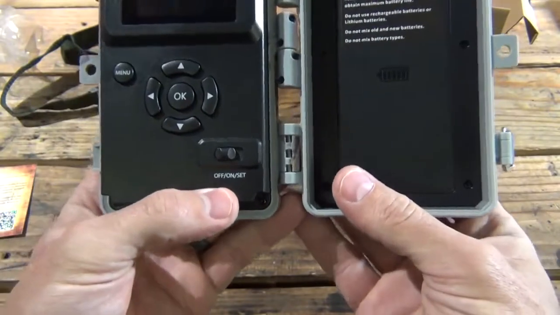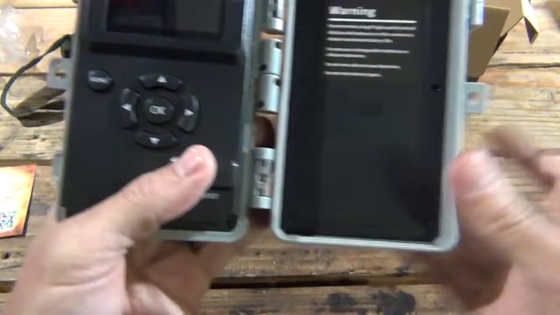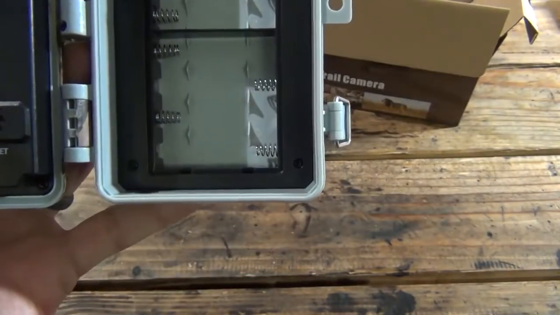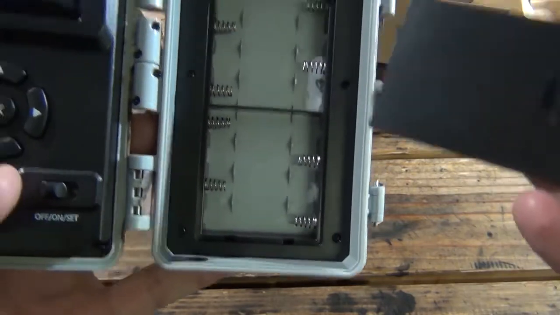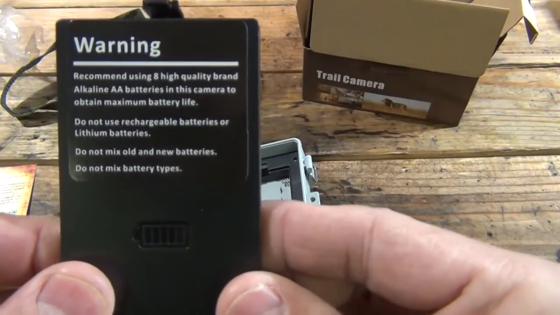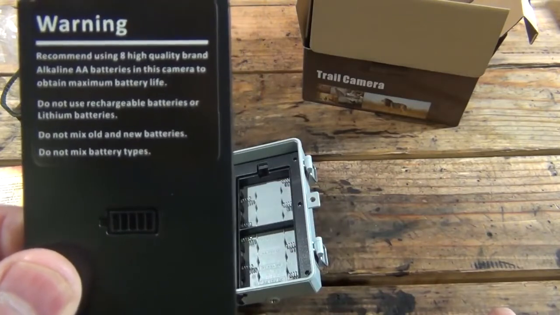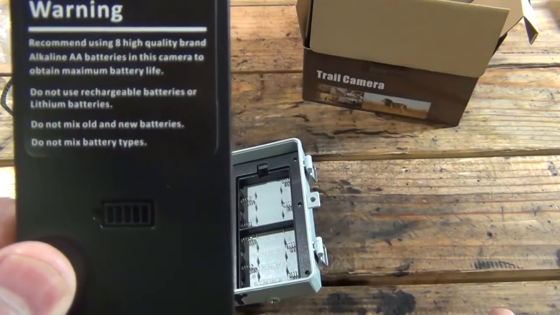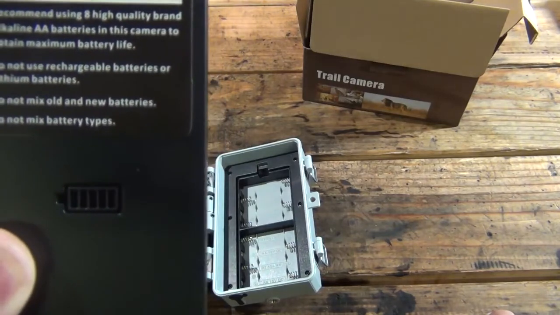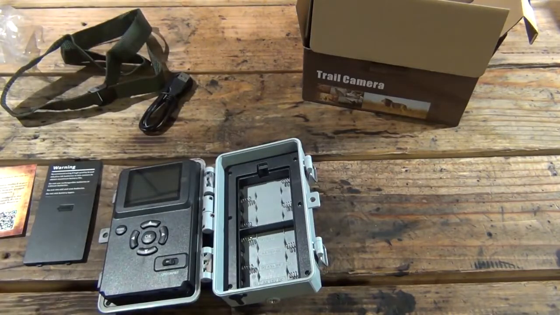Wow, that's a nice display. So you have off, on, and set, and then a menu button, and then underneath here you have your battery place where you would put your batteries, and there's a spot for 8 AA batteries. What does this say here? It says, warning, recommend using 8 high quality brand alkaline AA batteries in this camera to obtain maximum battery life. Do not use rechargeable batteries or lithium batteries, and do not mix old and new batteries or battery types. So that's kind of cool.